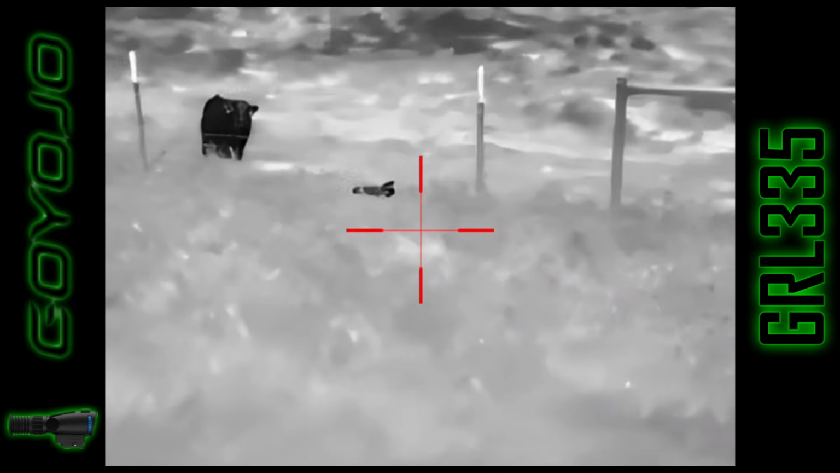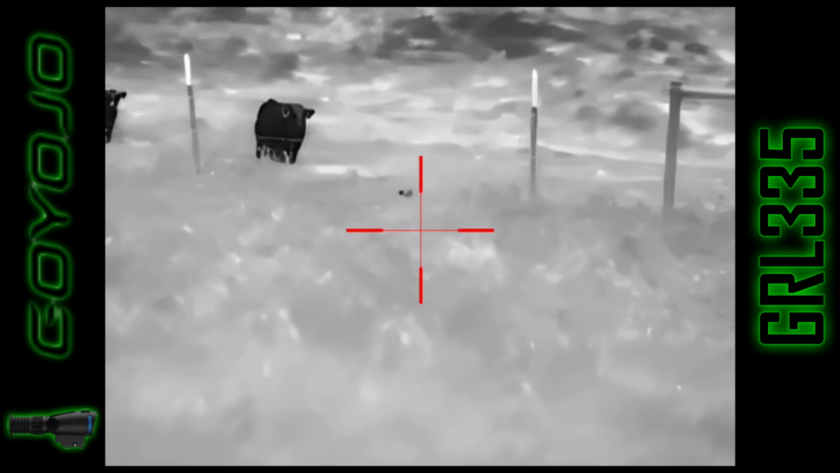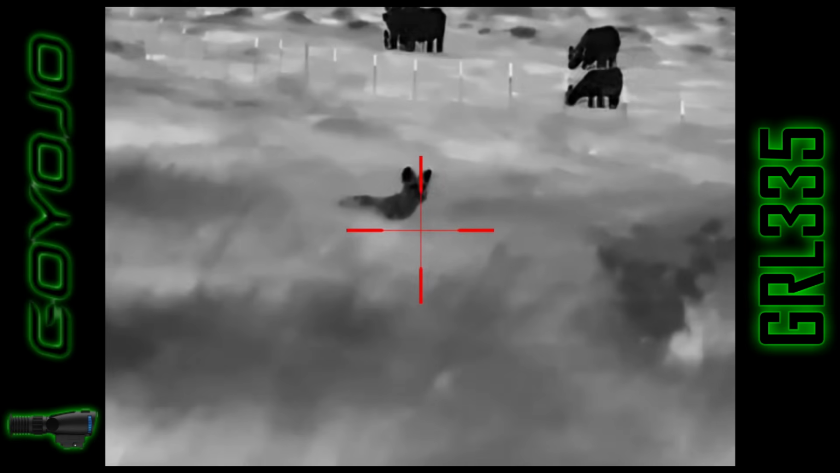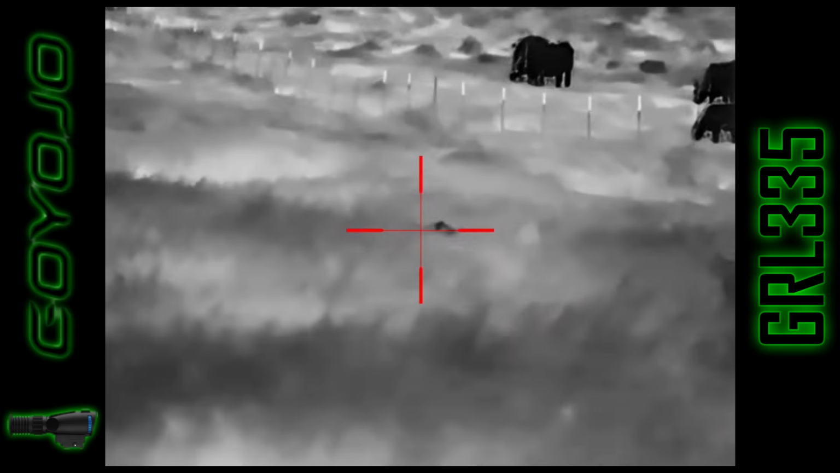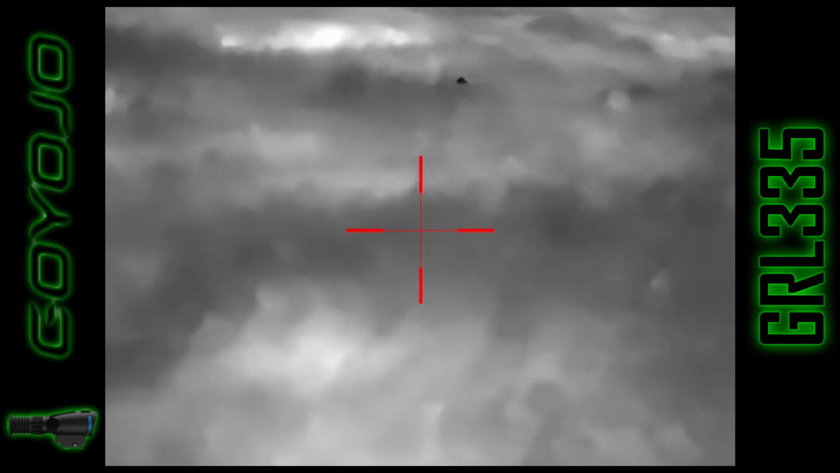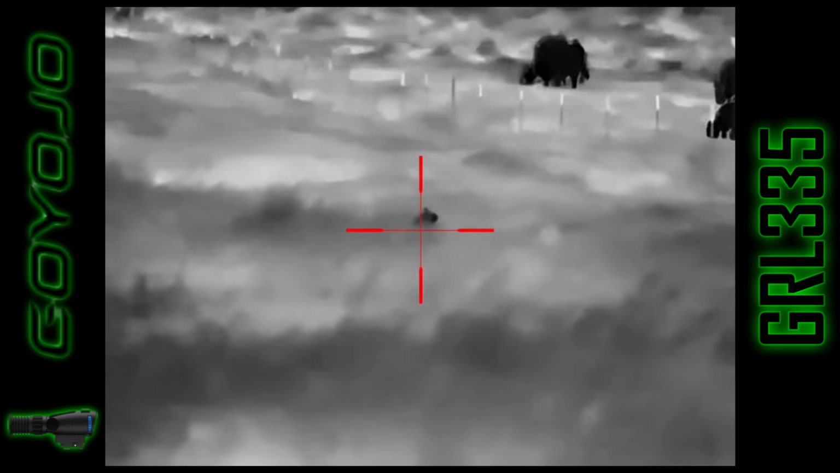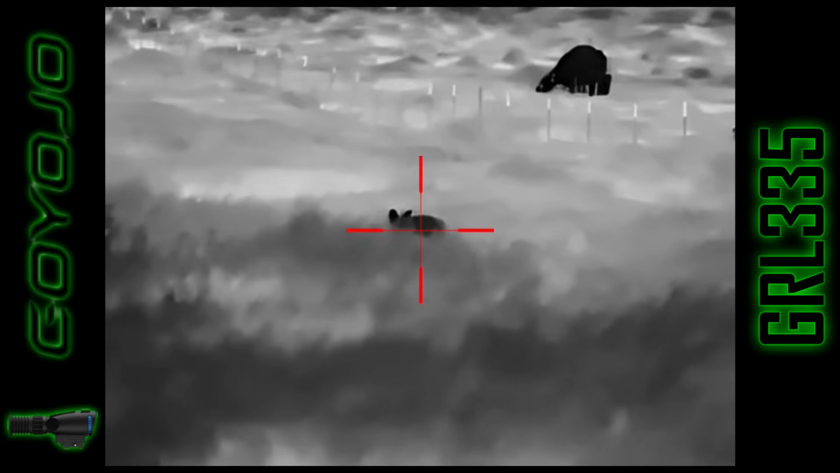rifle. As you can see, the image is wiggling around quite a bit. That's usually when I'm not actually on the scope itself. I'm doing something administrative with the rifle, or I'm using my handheld scanner. Well, I had turned away briefly, and then the coyote disappeared on me for a few minutes as it was in the high grass and I could not see it. I finally reacquired it, and it has actually come closer.